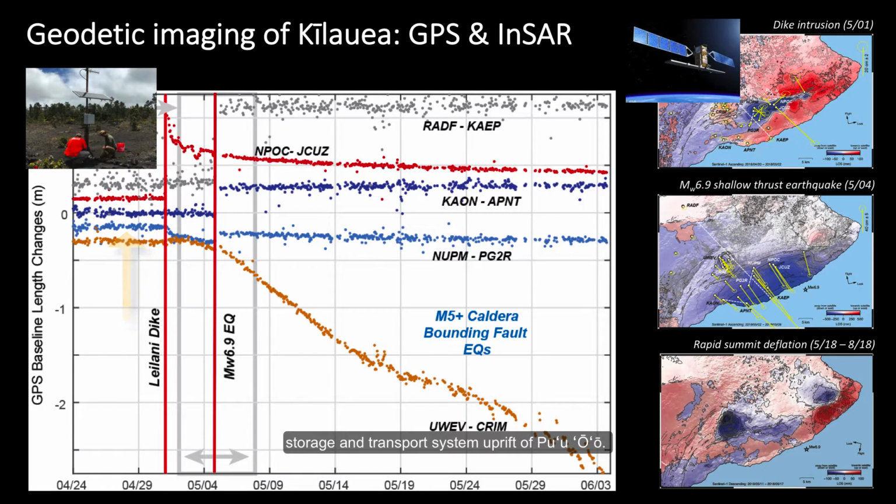uprift of Pu'uo'o. Now, east of Pu'uo'o, the red dots shown in the plot here show stations responding to the intrusion of the new dike down rift and the subsequent contraction as the initial pressure is released through propagation of the dike and the eventual eruption at Leilani Estates.